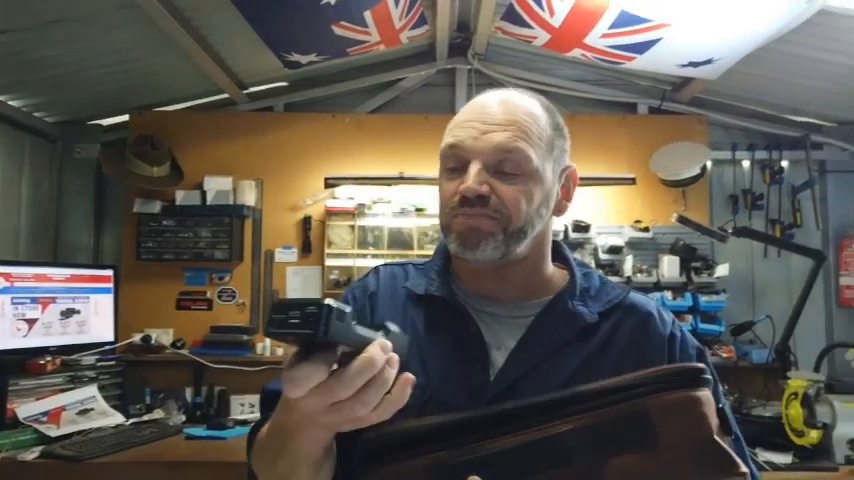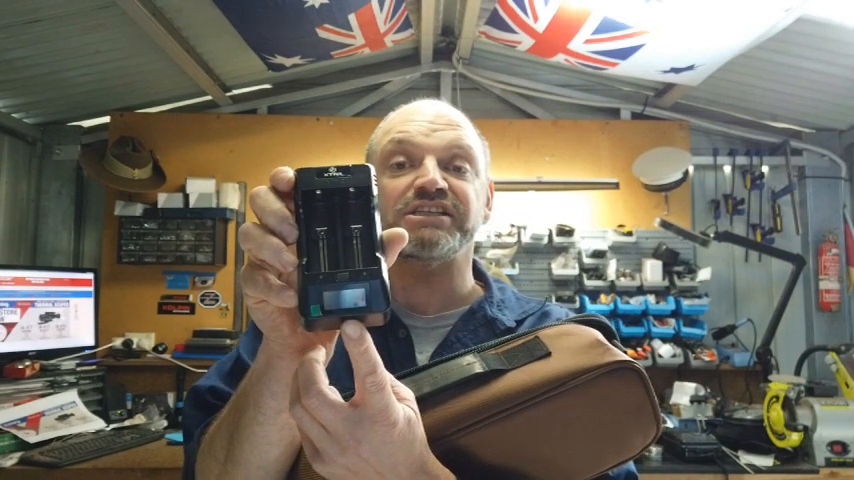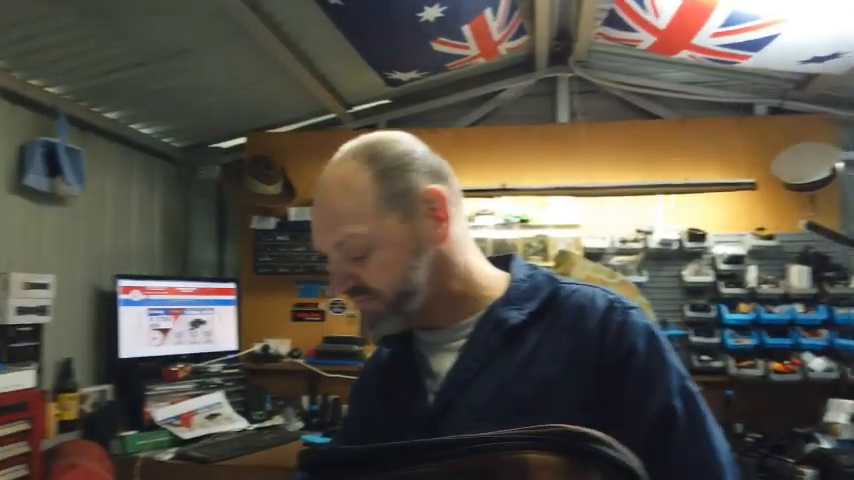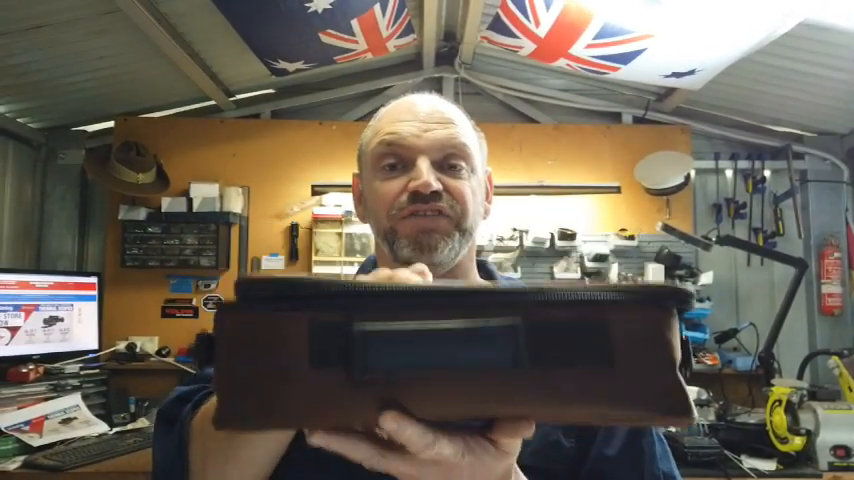You also get a battery charger, and it has an LCD screen down the bottom that gives you an indication of how much charge the batteries have and how much longer you've got left to charge them. With the battery charger, you also get the 240 power adapter. There is also a nice carry strap, so you can hook that onto the soft case if you need to carry it around.